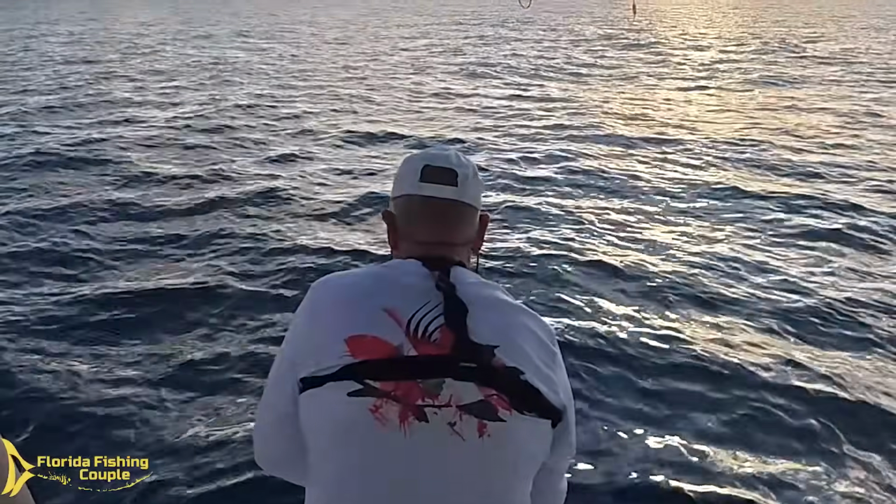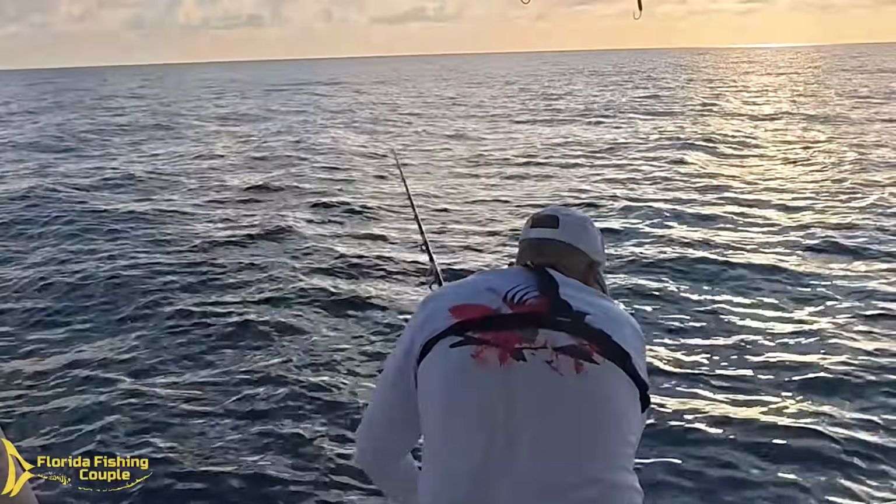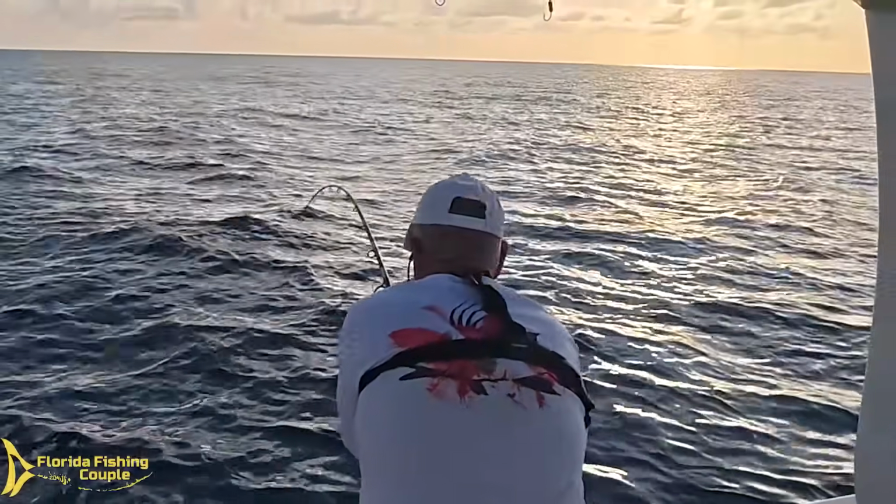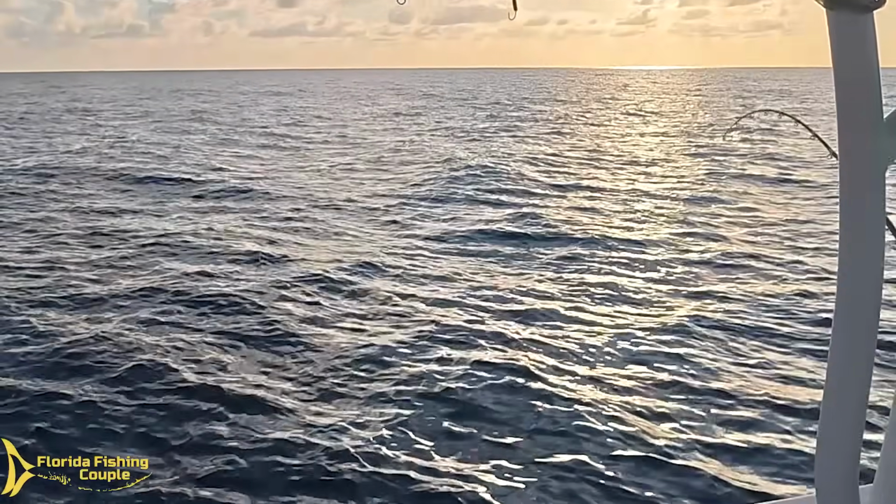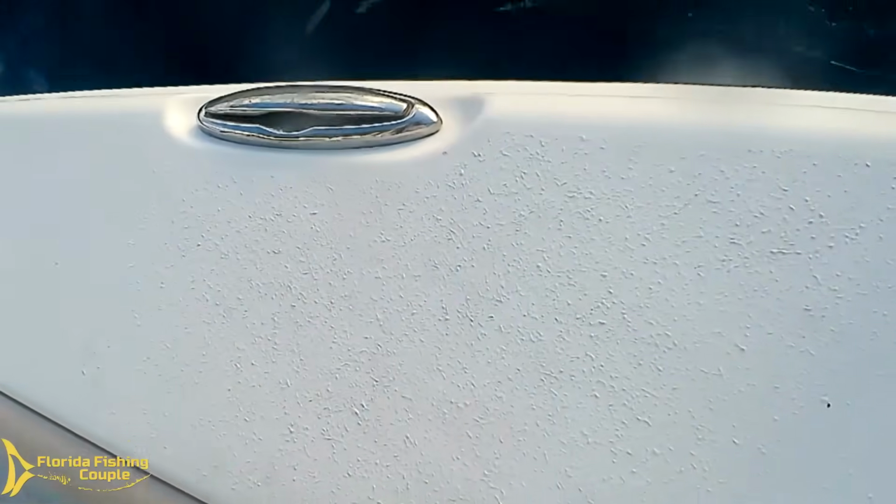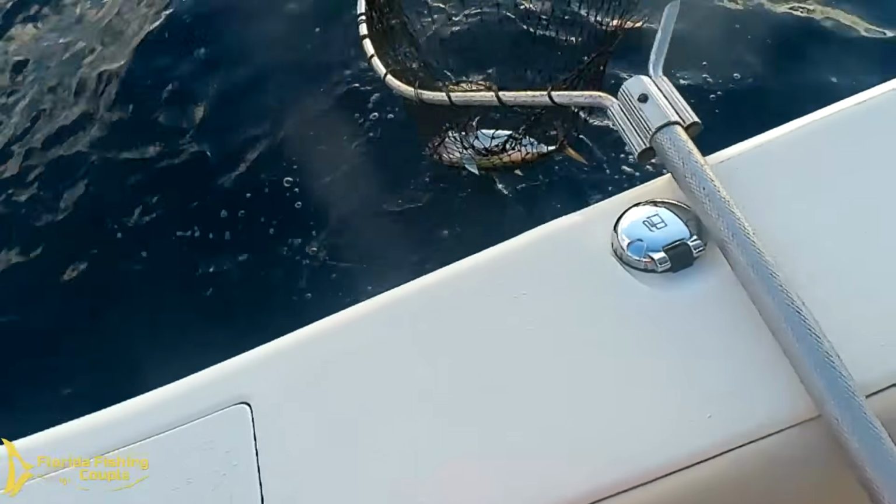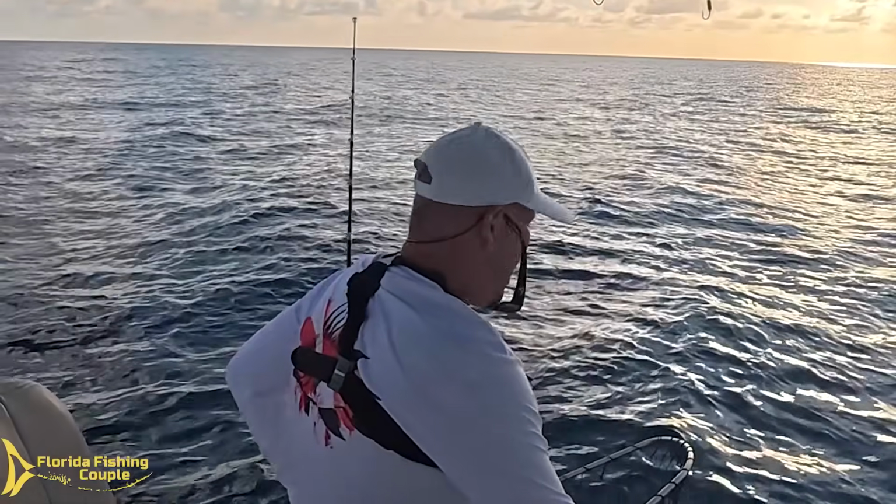Whoa, whoa, whoa. Lots of head shakes, no color. Oh, I got color way down. It is a blackfin. Yes. Got him. Got him. Target fish acquired. Woo, nice. Not a bad size either. This is a pretty decent size.